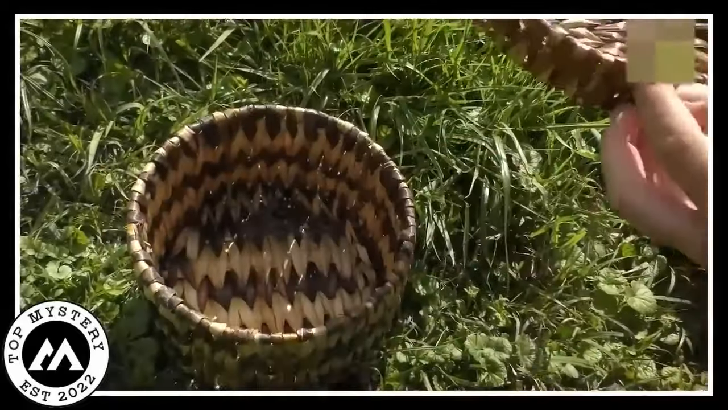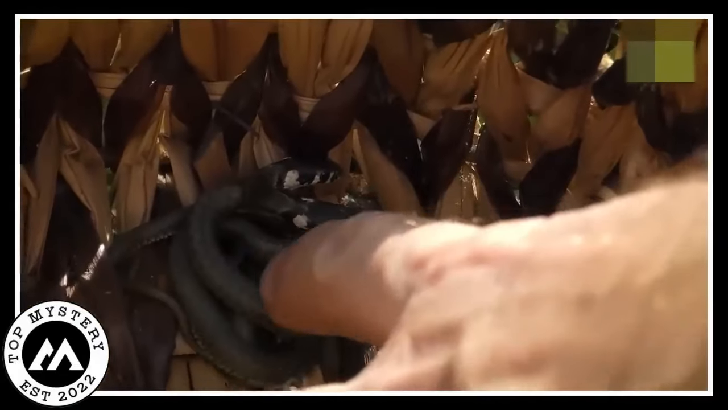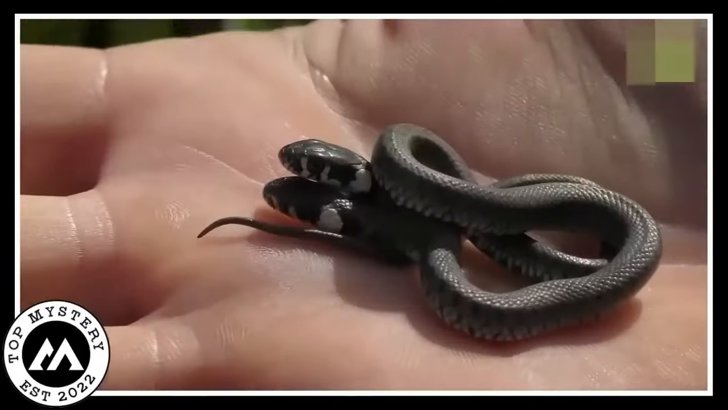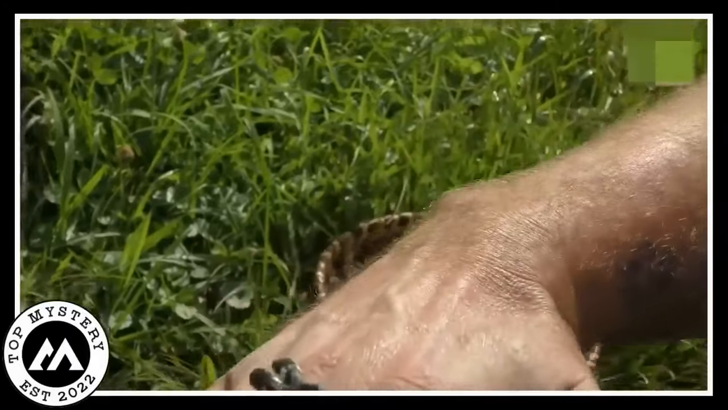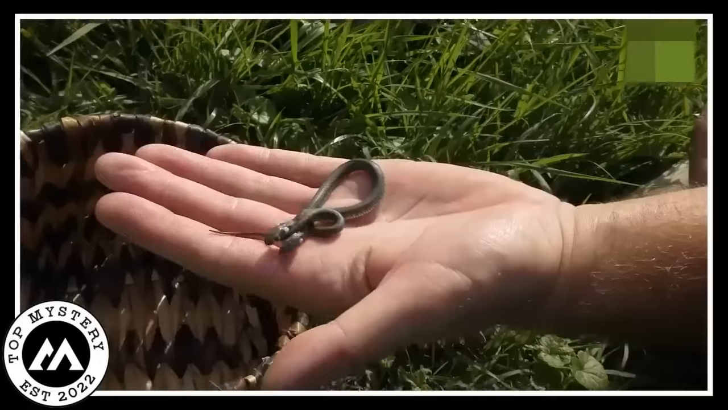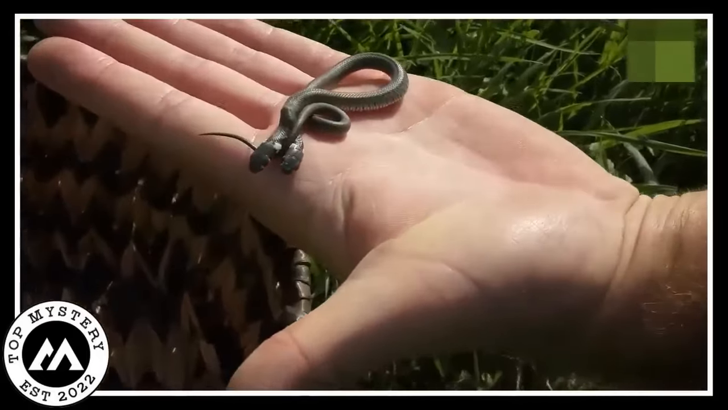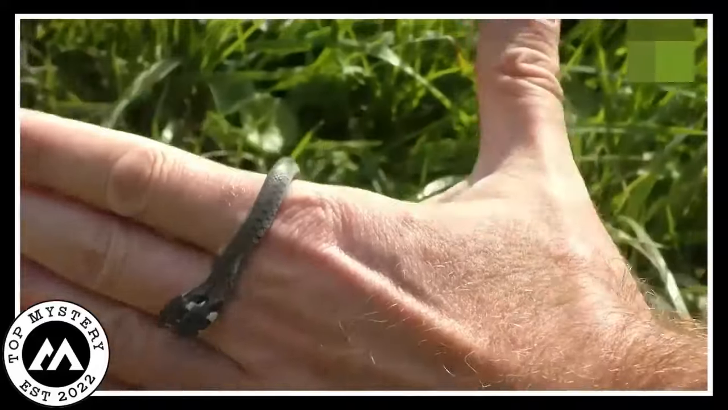Watch this amazing video where a small snake is held in someone's hand. But this is not just any snake, it's got two faces. Yep, you heard it right, a two-faced wonder. This little guy has one face on each side of its head, and it's super cool. Get up close as the camera zooms in, and you'll see the snake's double personalities, each with its own set of eyes and features.